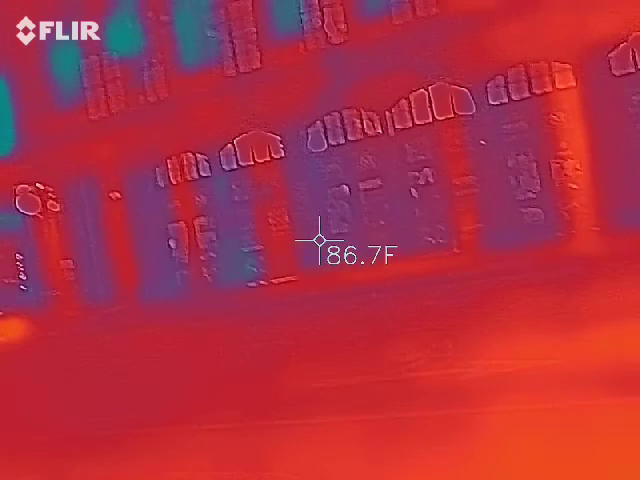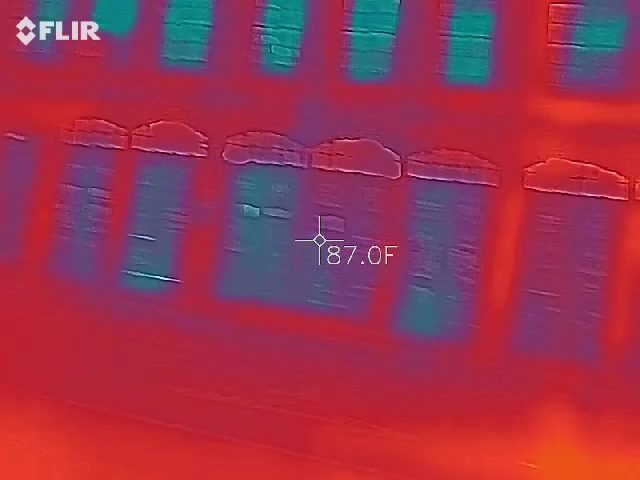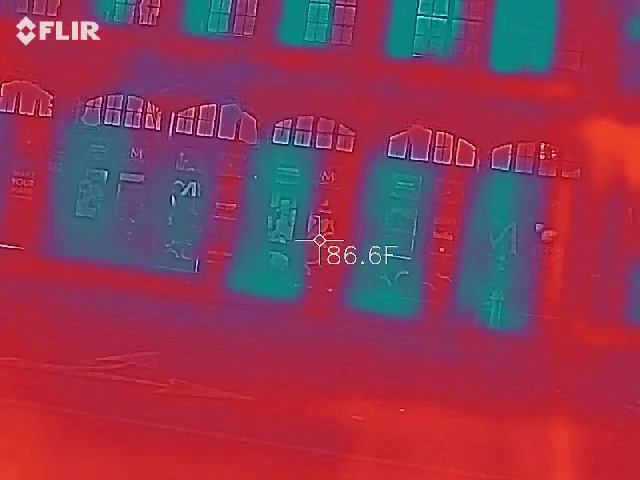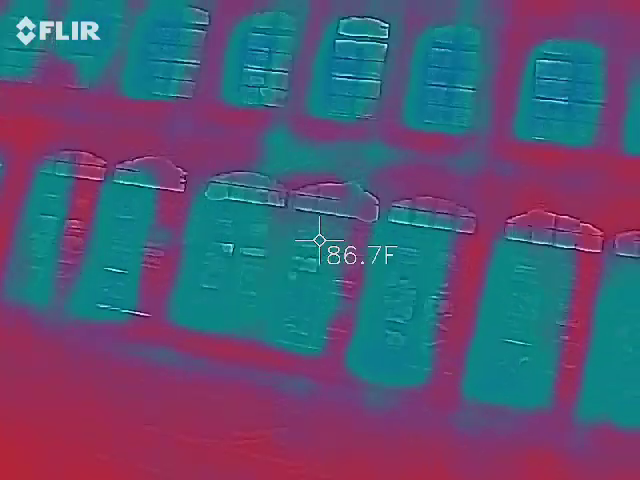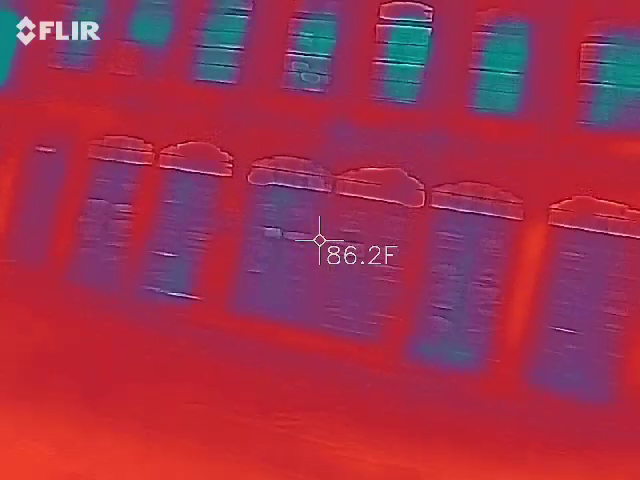How much for that whole building? $3 million. Did you look it up? No, that's what you said. I have no idea. This building here is probably closer to 10. Then all the money has to be put in. Look at the look right there in the middle. They're going to go at the top.